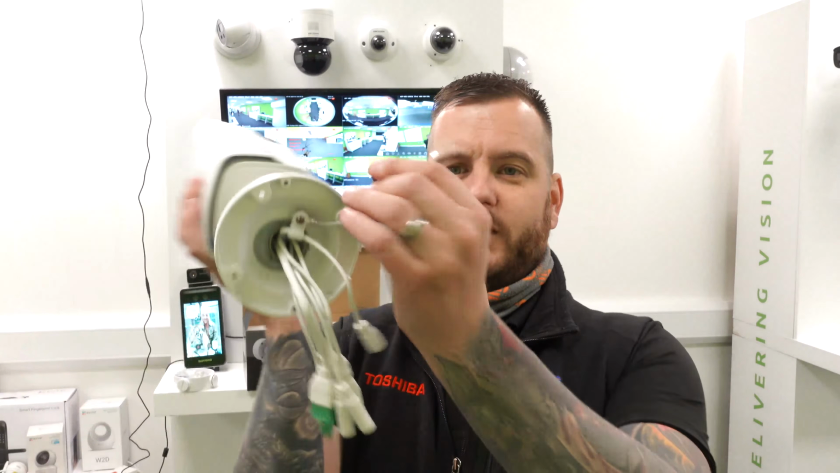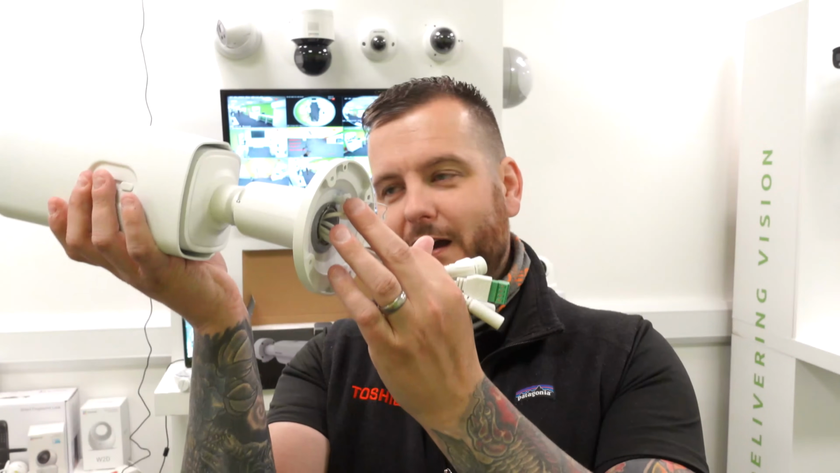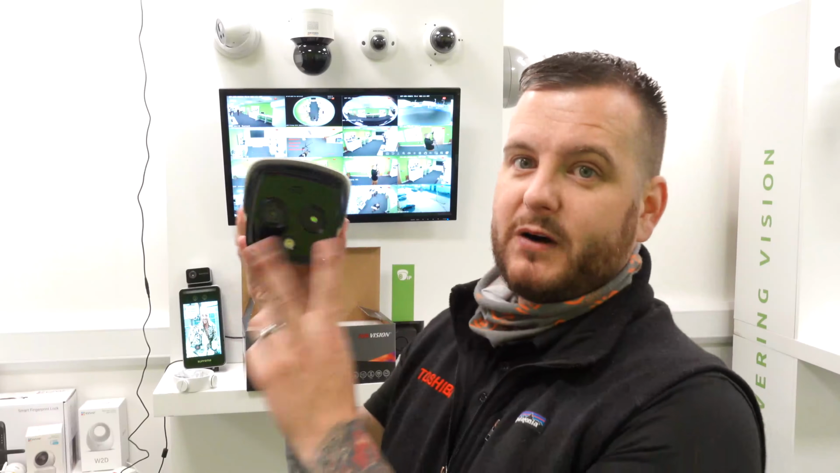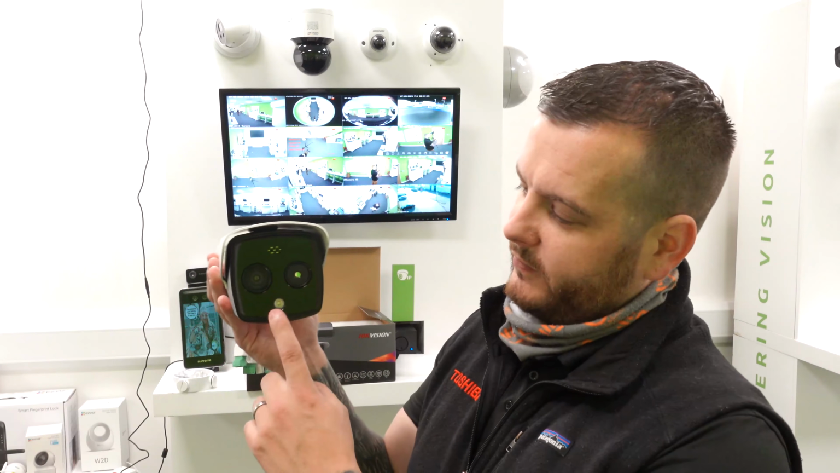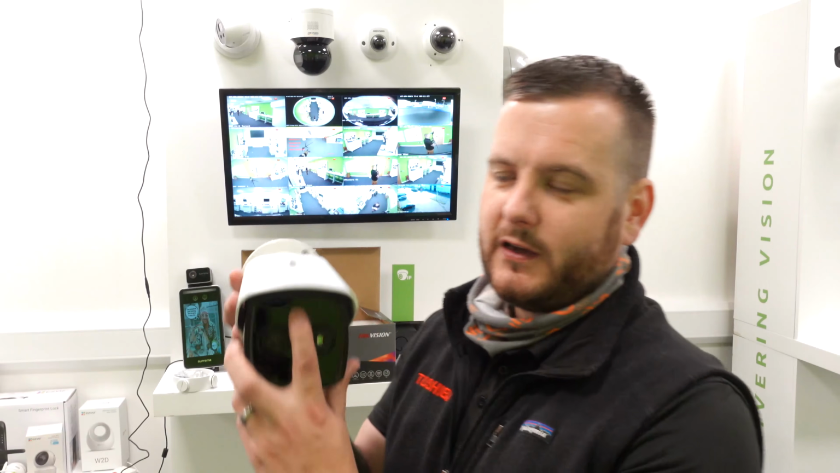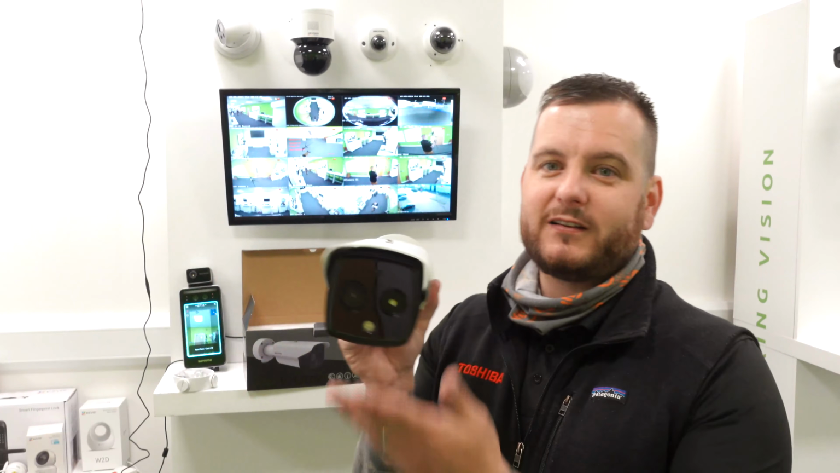Out of the box, you've got the secure hook which hangs onto the bracket, so you can connect all these while securely having it mounted to the bracket so it doesn't fall on the floor. On the front, this is the bi-optical one, so we've got a day-night camera plus the thermal camera there. The PA models of HeatPro have got the visual alarm, so flashing white light plus the built-in speaker. Like the temperature screening models where it announces and flashes a light at you if you're over temperature, this is the same for the analytical detection.